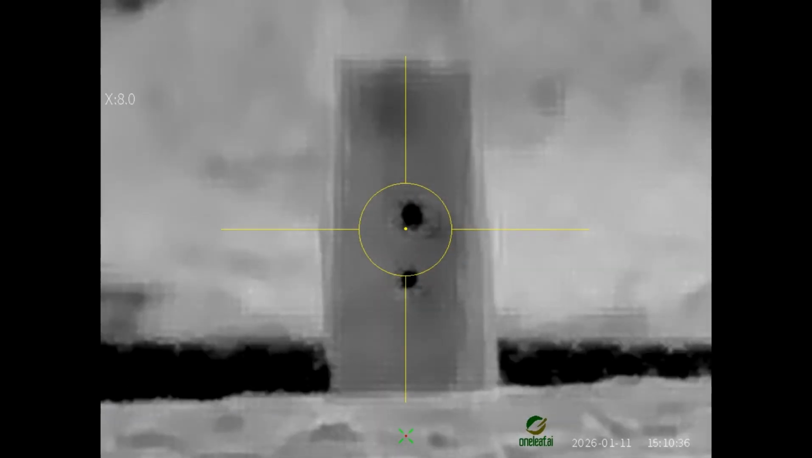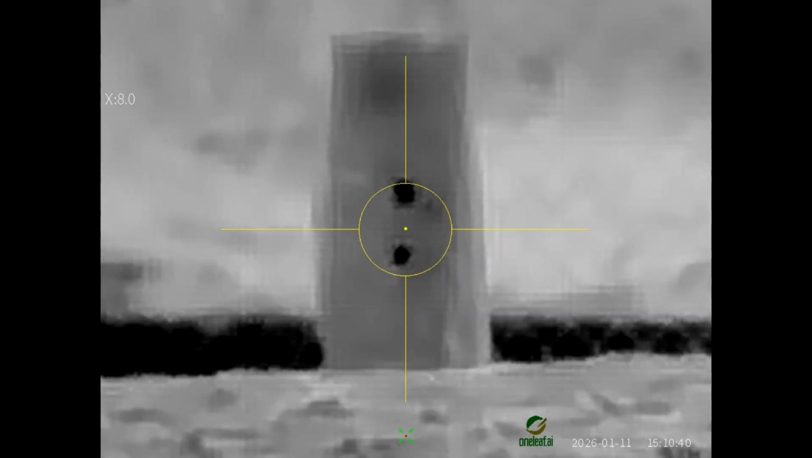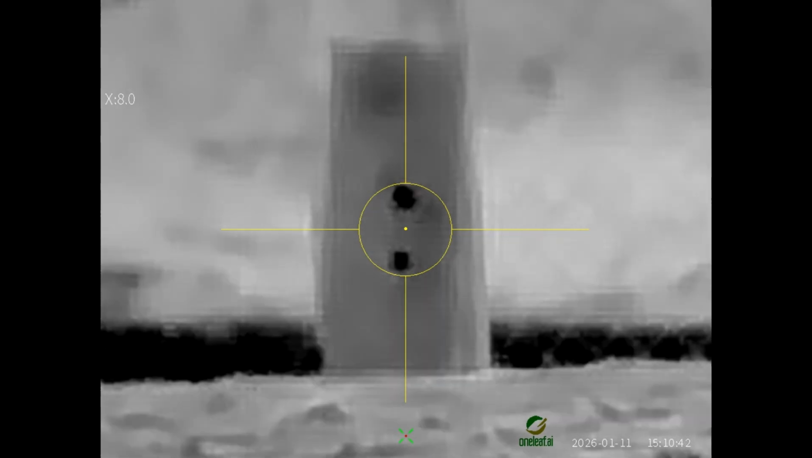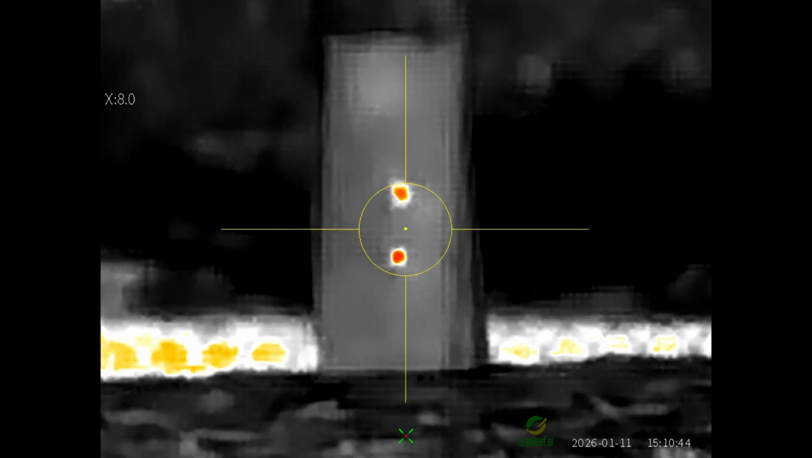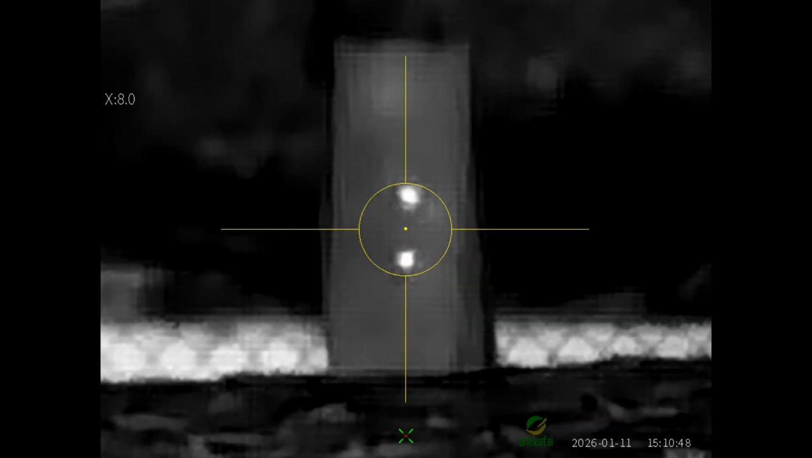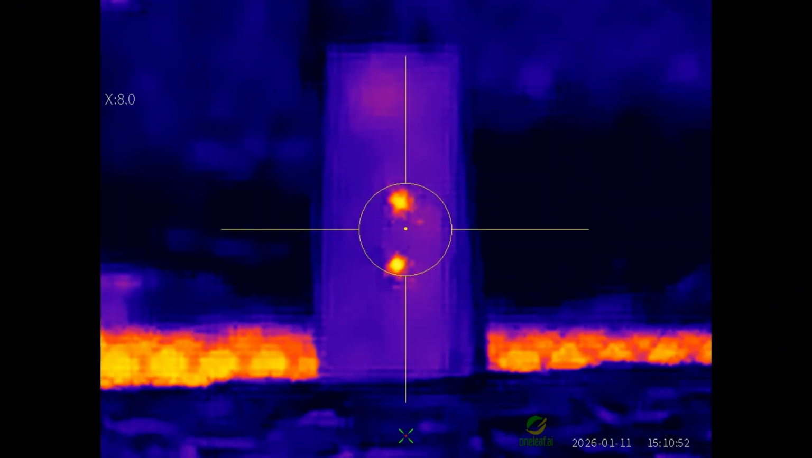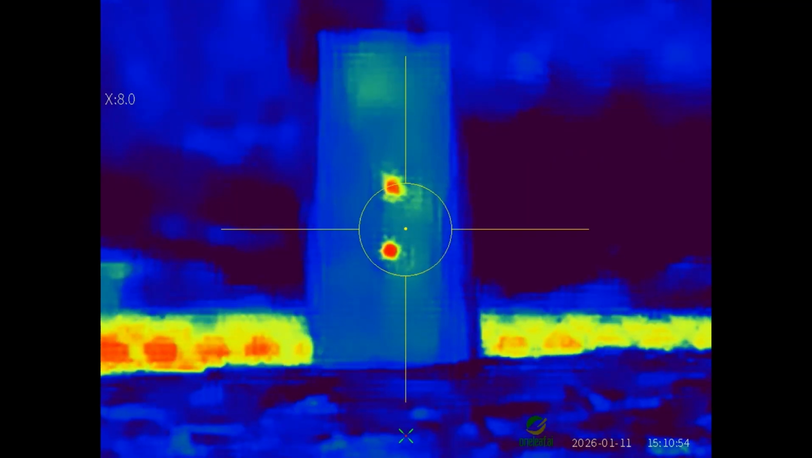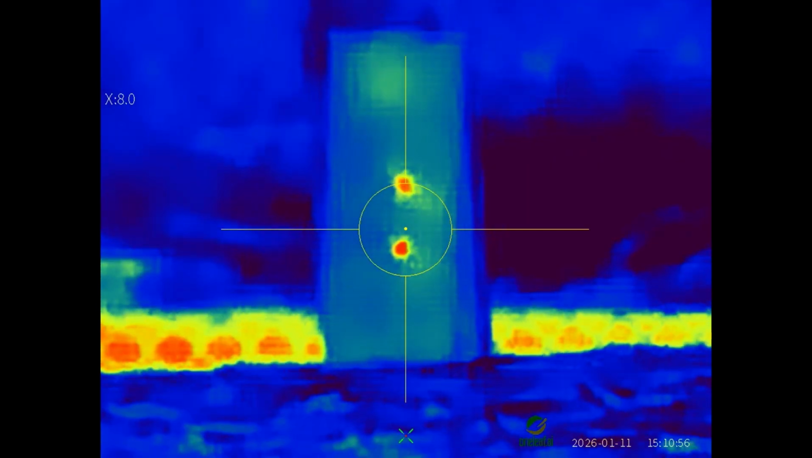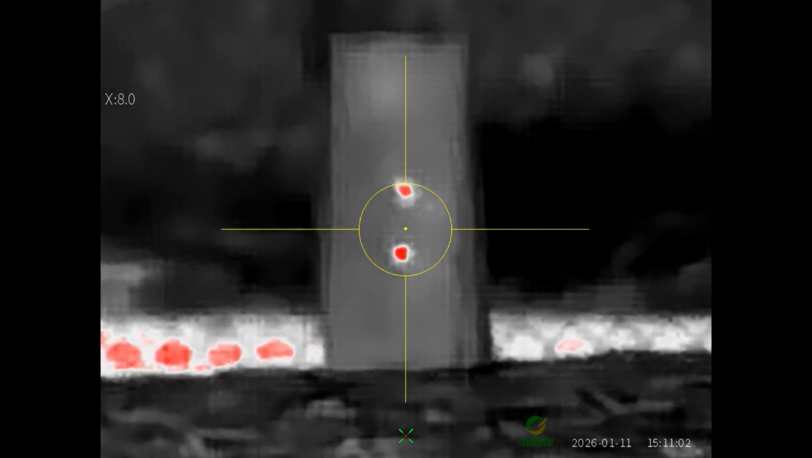Jungle. Oh yeah. Look at that. There's the Black Hot. Black Hot, not Black Hawk. Just, oh wow. Glory Hot. Sticks out like a sore thumb. White Hot. Sepia. Iron Bow. I mean, there's no doubt on any of those. Rainbow, Night, Aurora, back to Red Hot.